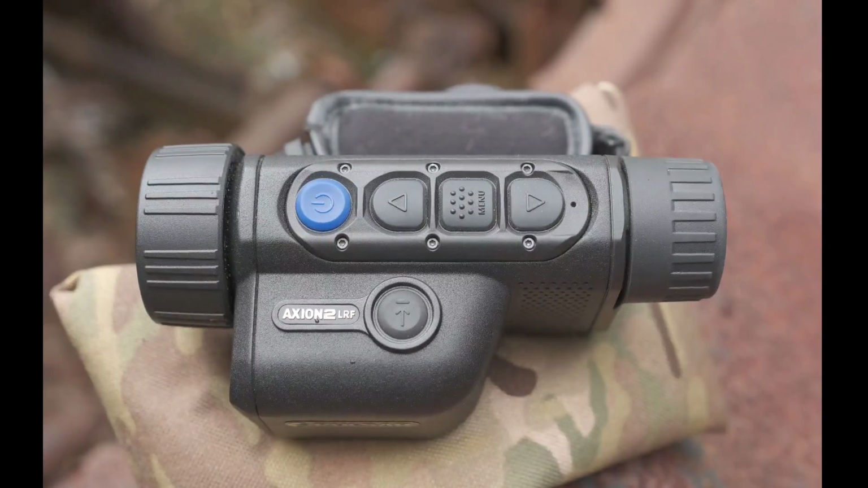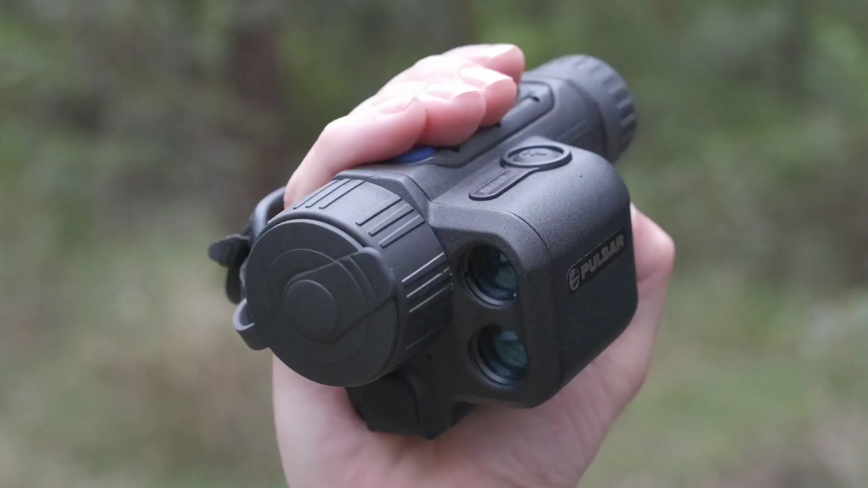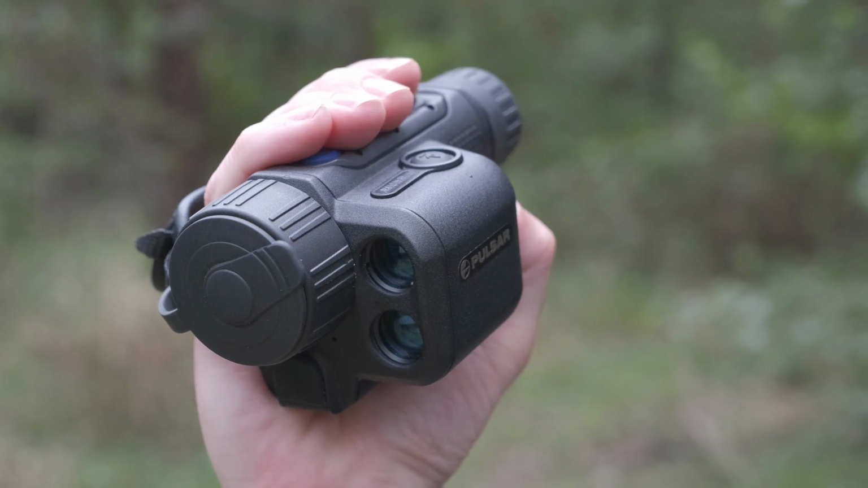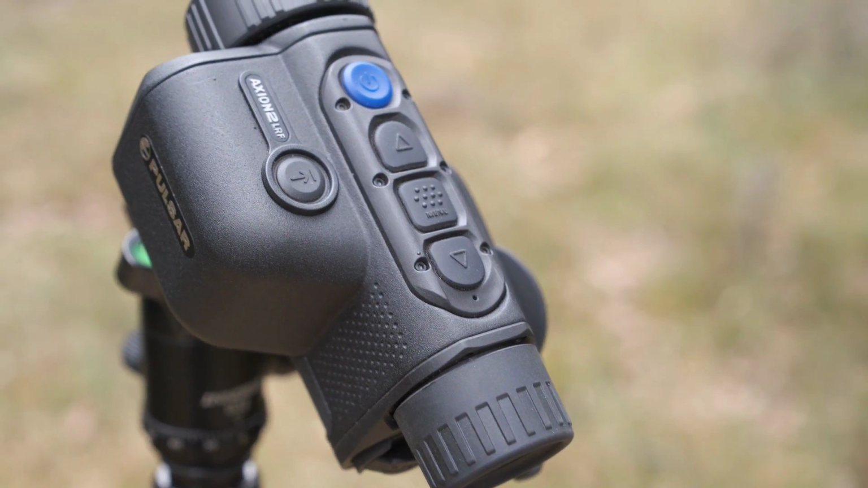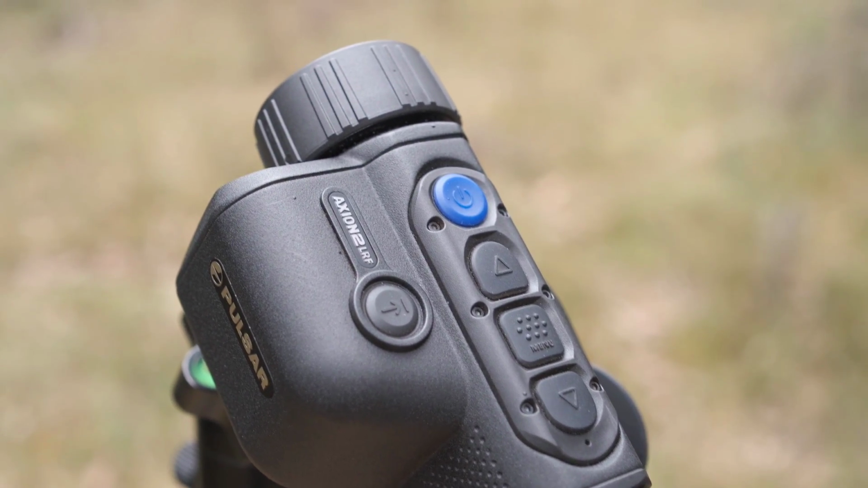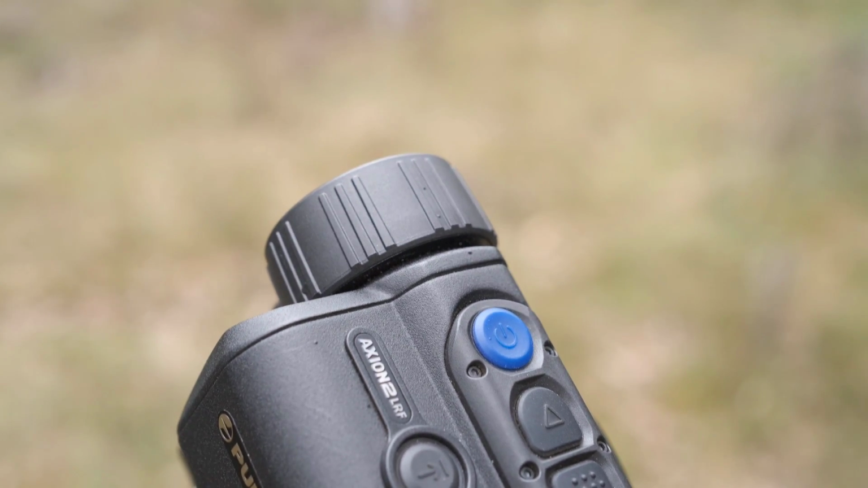I'm not running through all the menus in detail, I never do as it's bloody boring. I will say the buttons are very intuitive, they have a good feel and simple positioning in this layout. I've always found Pulsar menus easy to understand with clear text and images on each specific function. None of those confusing unnamed pictograms some other devices like to confuse us with.